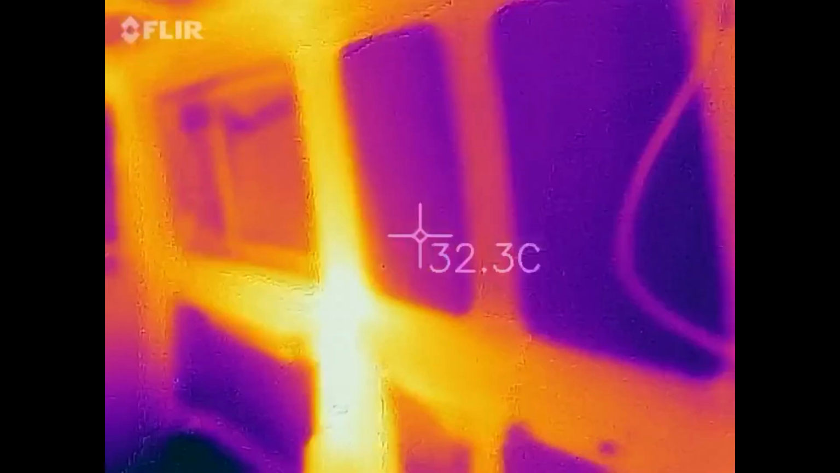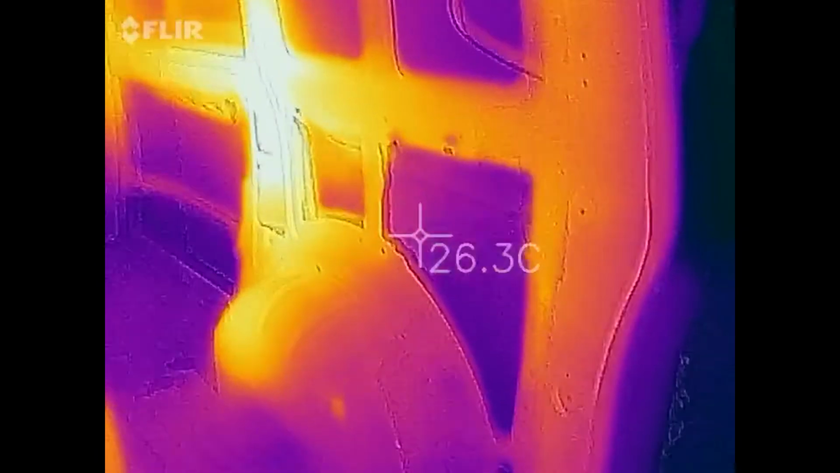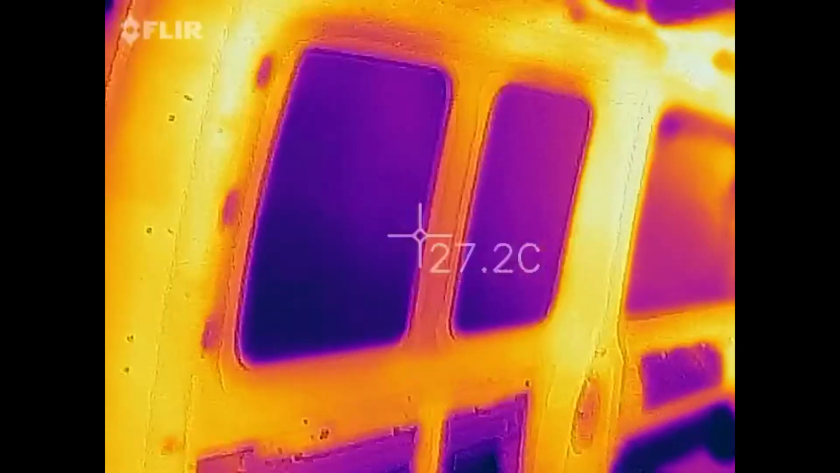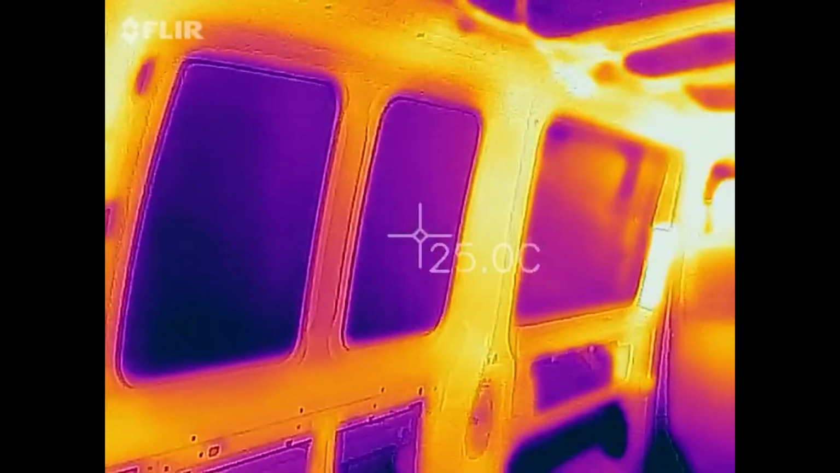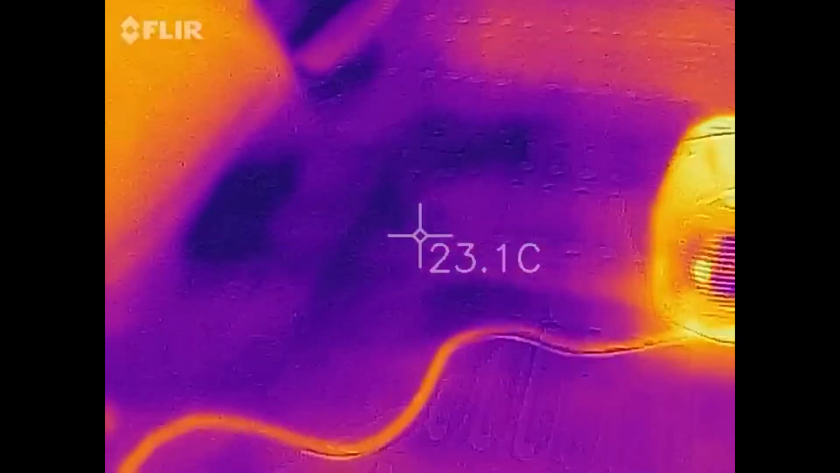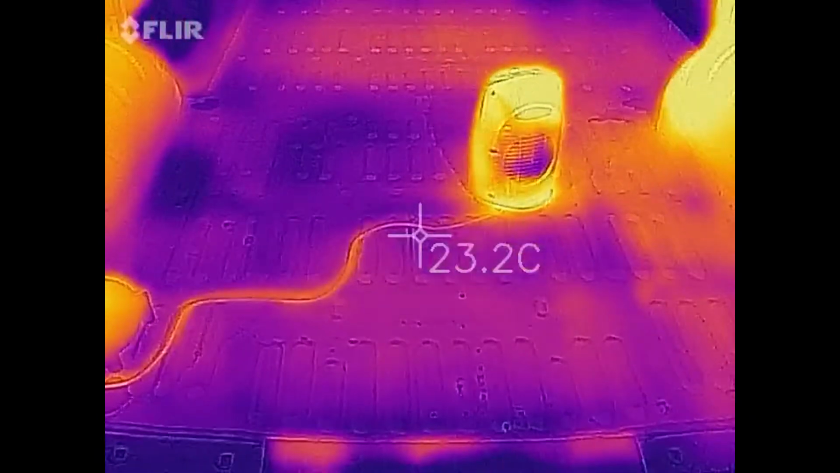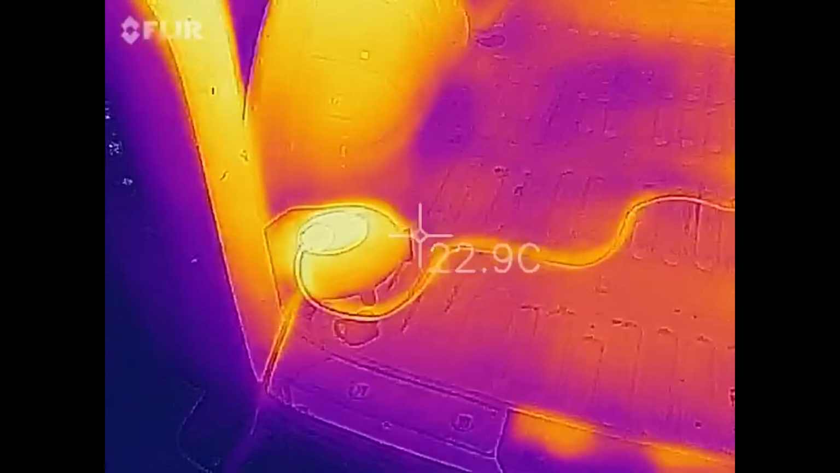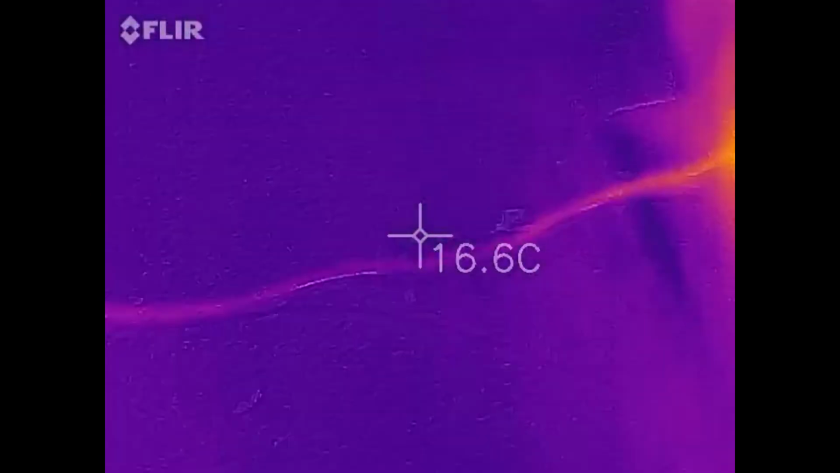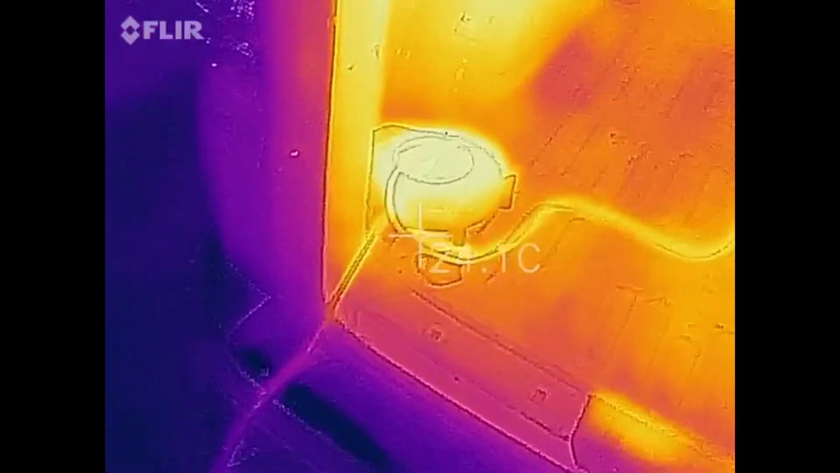In fact, this is a better test of it because that's where all the cold's coming in. And the same on this side. But it's just, and the floor, well, the floor isn't glowing at all. You can see the cables are heated up. It's cool out here where the cable's outside. It's glowing where it's been inside.